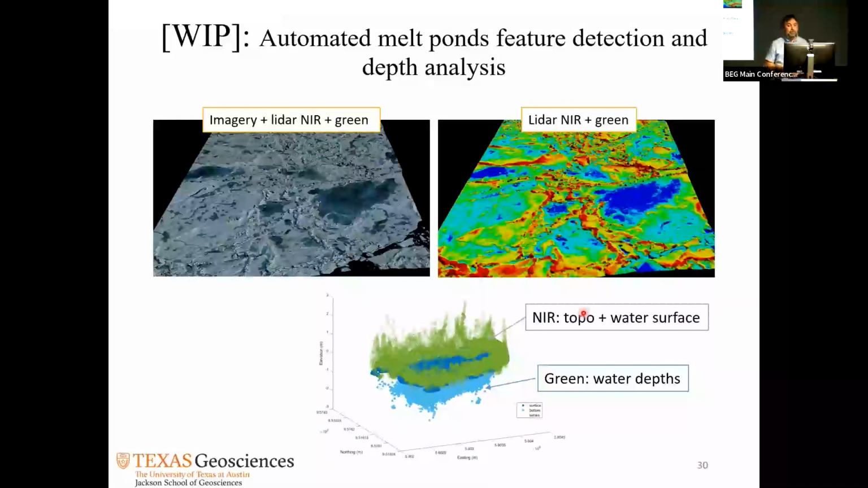Another research just starting: we would like to build an automatic feature recognition. Like I said, these are melt ponds. A melt pond is basically a small lake that forms on the sea ice, with no connection to the ocean at the bottom. The depth of these melt ponds is critical for global warming studies.